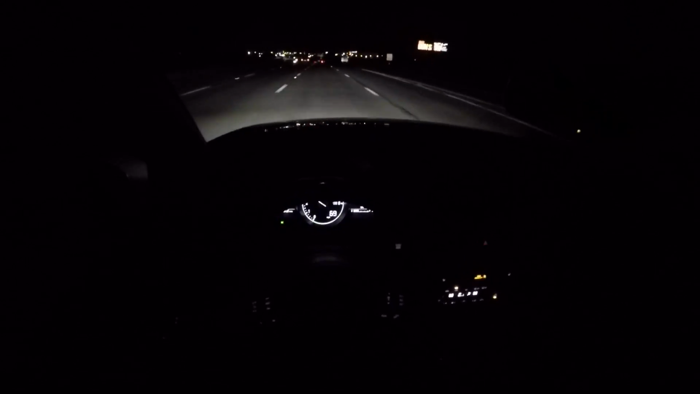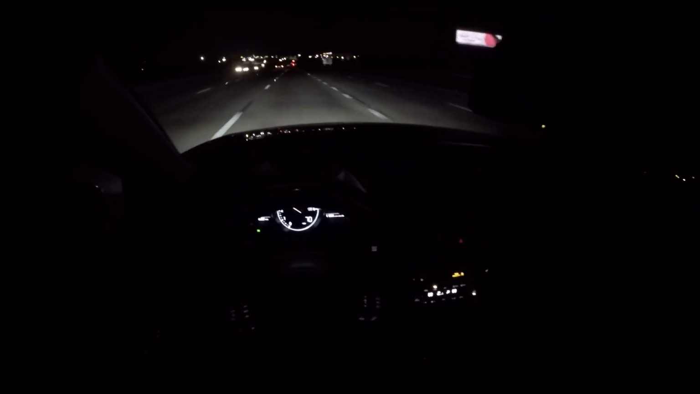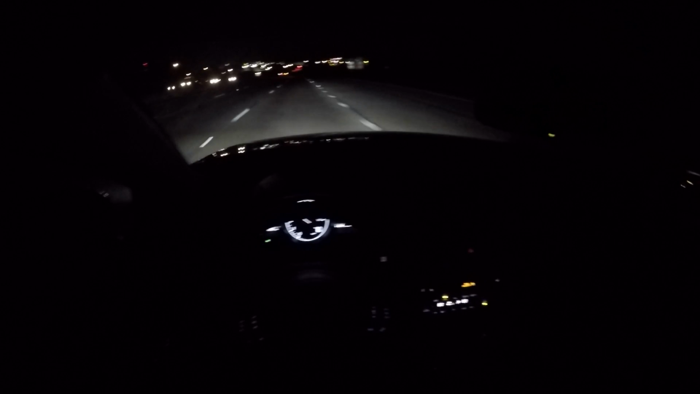You can still do all of your basic functions. It just basically turns off the screen. That way, once again, you don't have all that glare in your face.